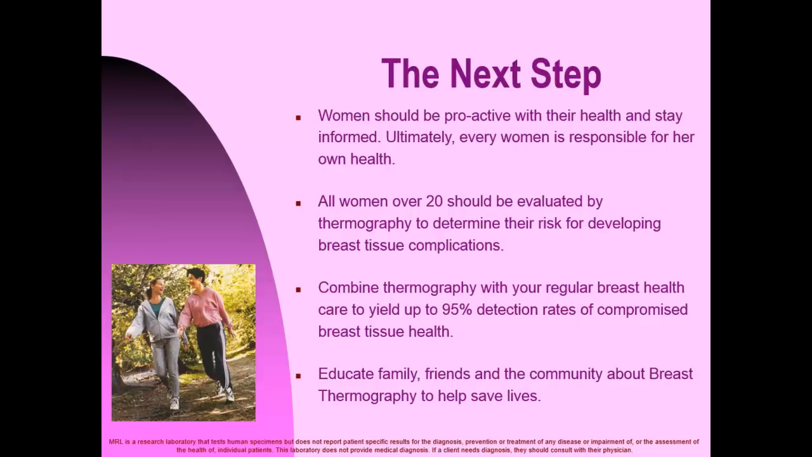The next step: women should be proactive with their health and stay informed. Ultimately, every woman is responsible for their own health. All women over 20 should be evaluated by thermography to determine the risk for developing breast tissue complications. Combine thermography with your regular breast tissue health care to yield up to 95% detection rates of compromised breast tissue health. Educate family, friends, and the community about breast thermography to help save lives.